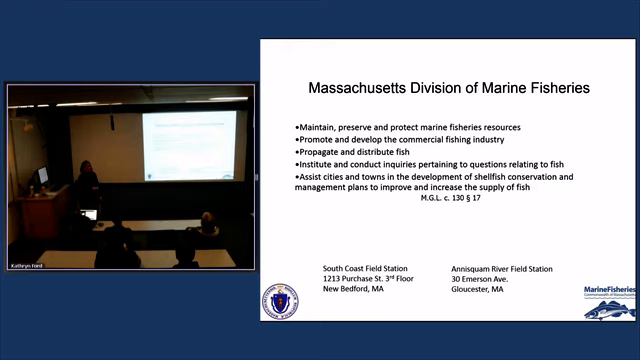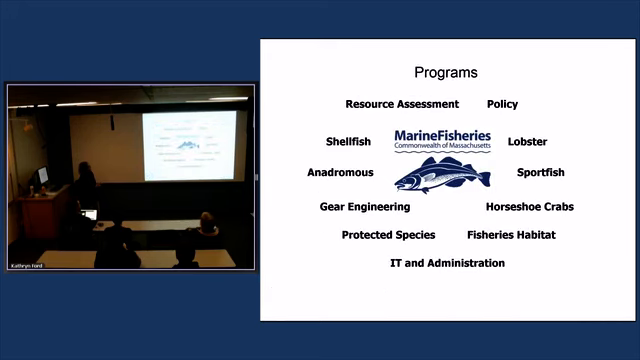So I work for a state agency, Division of Marine Fisheries. This is our mission according to state law. I won't go through that in too much detail. And the way we're set up is we have quite a few programs that do different things. So our resource assessment program, they go out and count fish. Policy, they develop policies and different regulations for fisheries management in Massachusetts. We also study shellfish, lobster, anadromous fish, particularly herring, sport fish. We have a big sport fish program. We have a very large recreational fishery in Massachusetts.